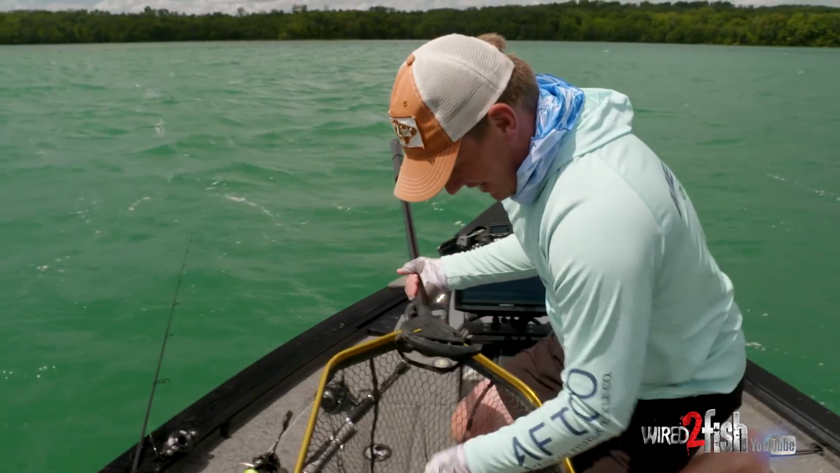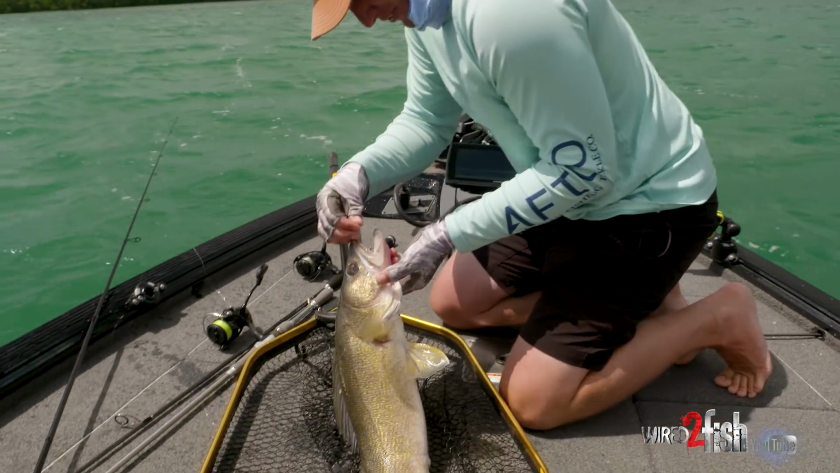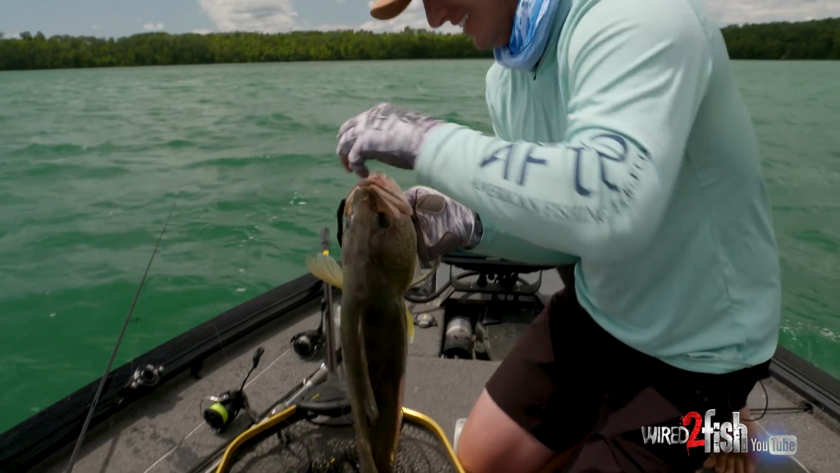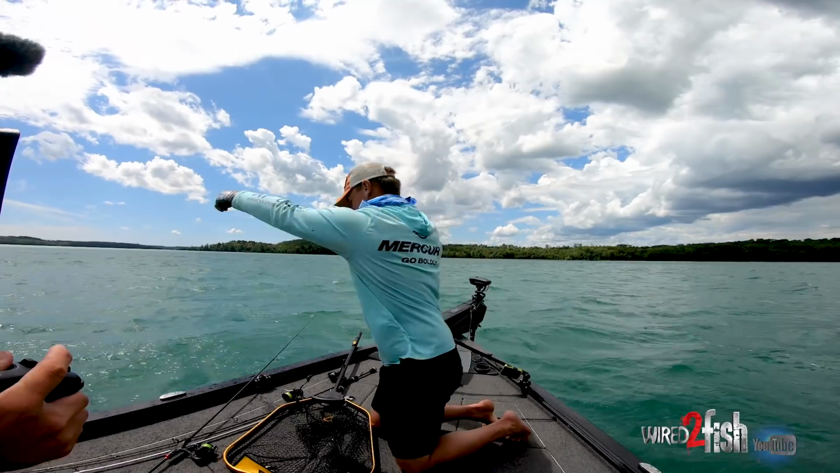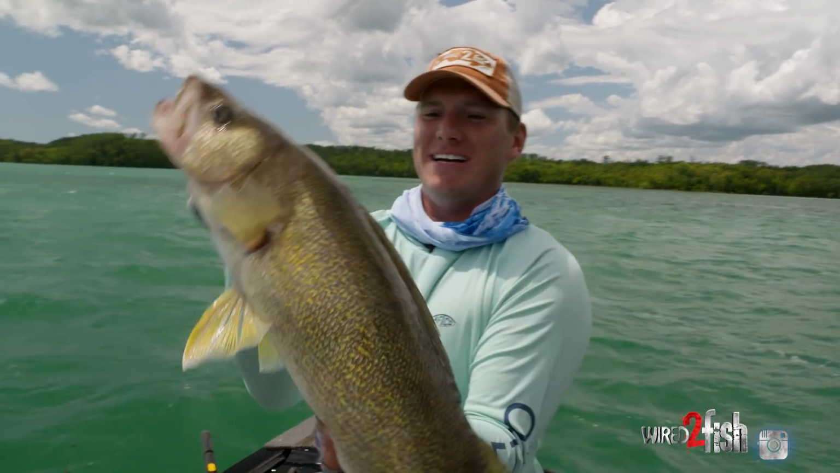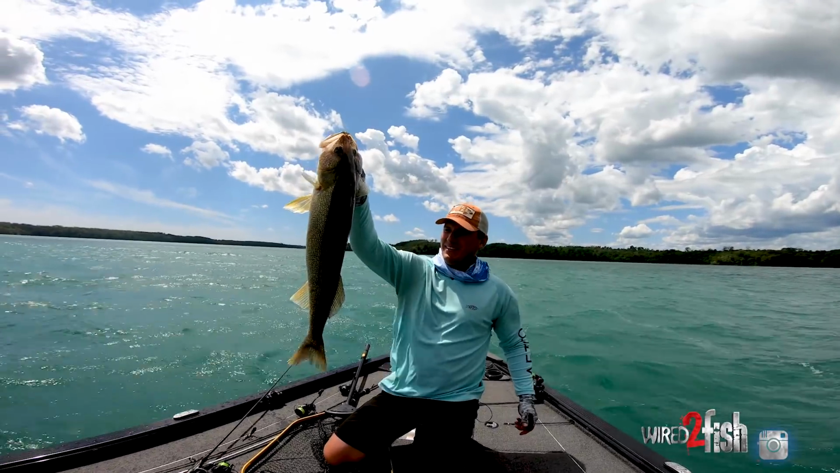Now I'm going to anchor lock. Oh, my gosh. I knew there were giant ones in here. Hooked in the roof of the mouth. There we go. Got it. Drop shots clear. Big old summertime walleyes on drop shots. Long lead drop shots. That is a kicker there.